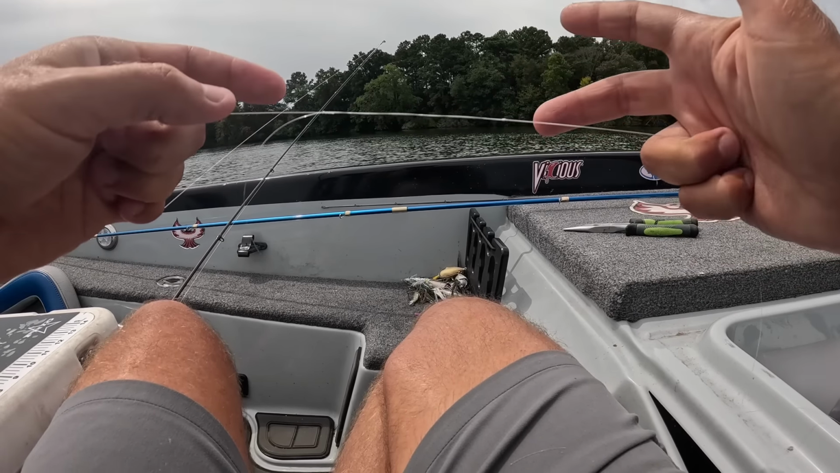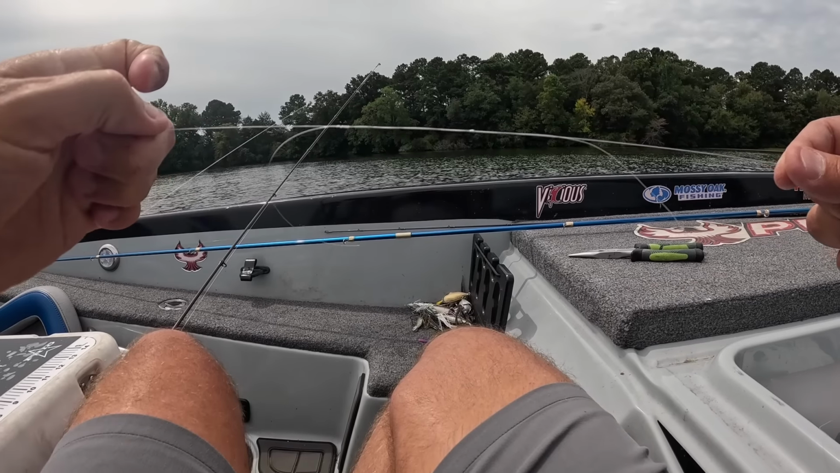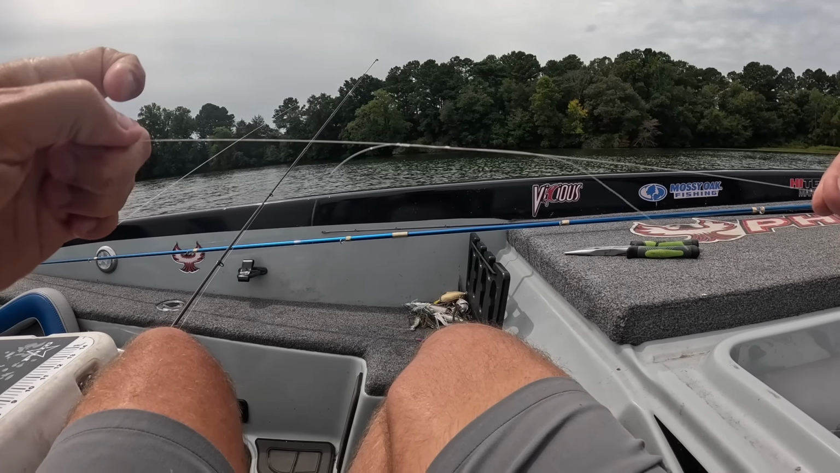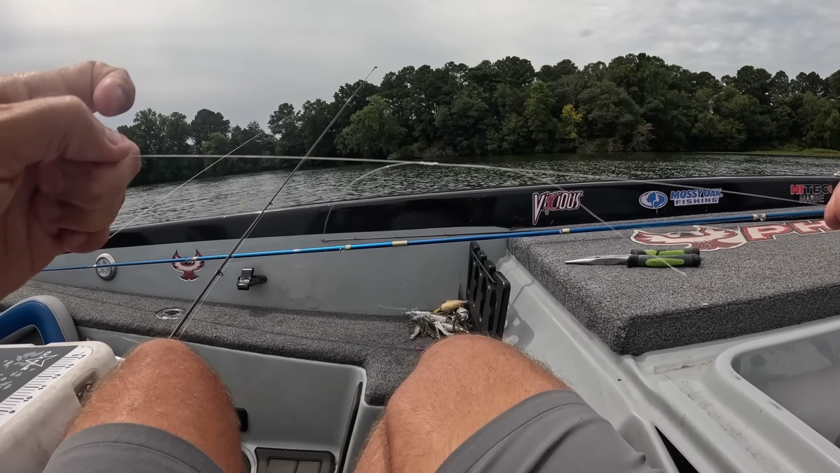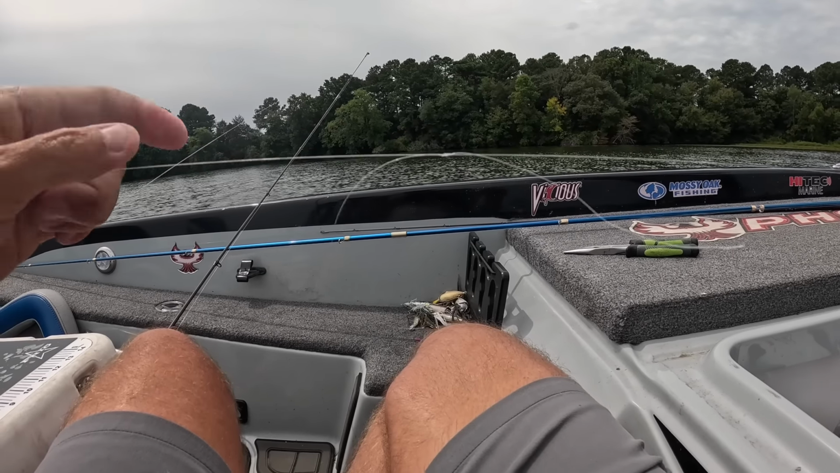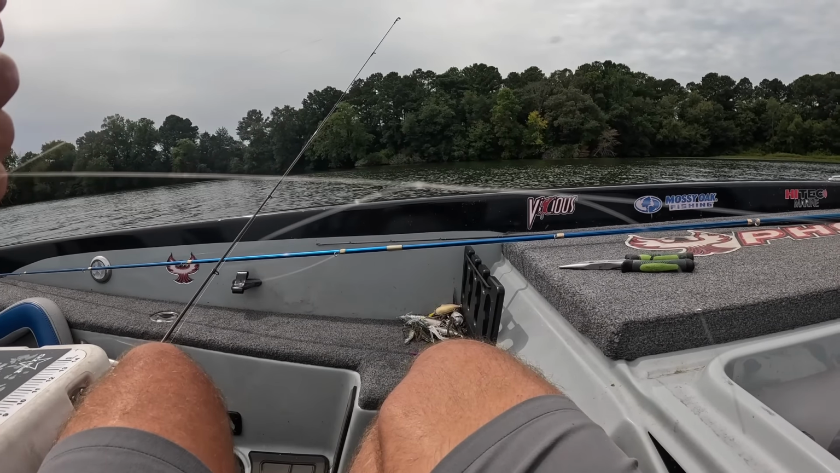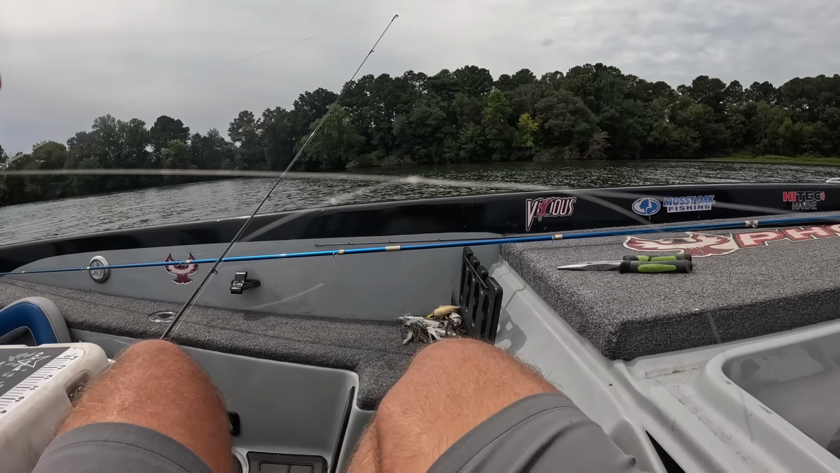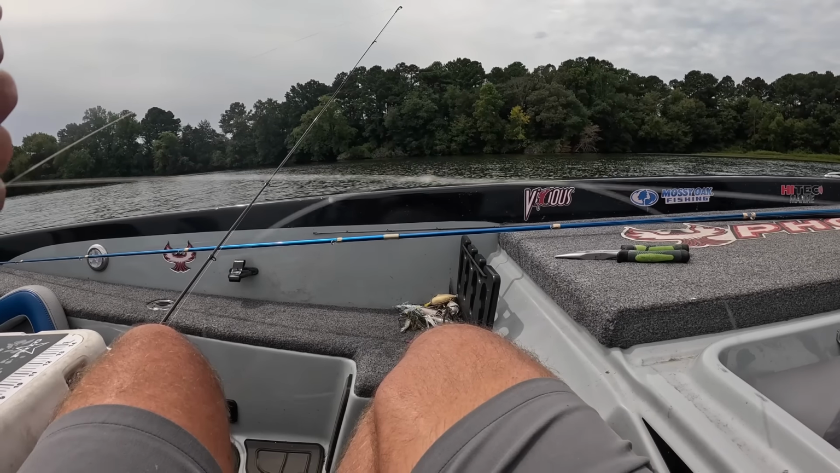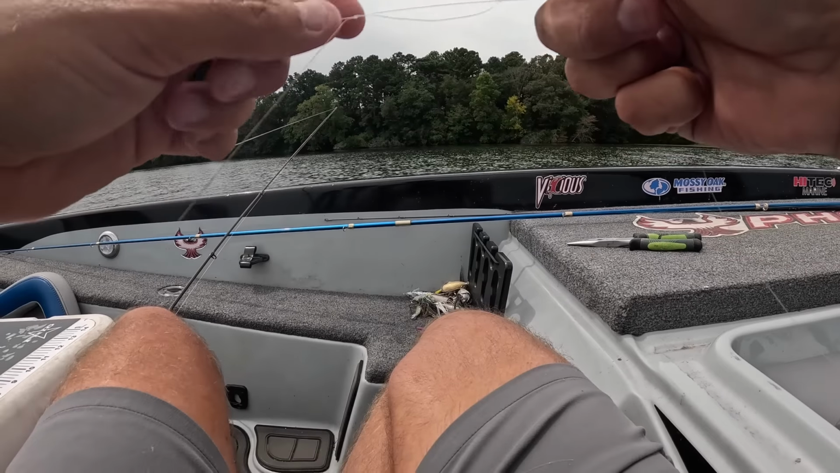Now what's going to happen when I pull both lines, you see those going together right there? Both of those are going to meet up together, just like that. See, I just pulled those two lines, so you got the fluorocarbon sitting on one side, the braid sitting on the other side, and those knots are just tied together, just like that.